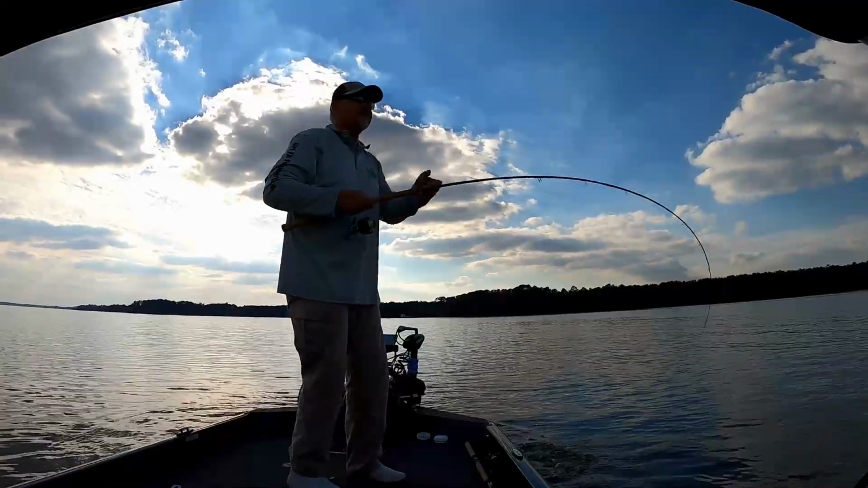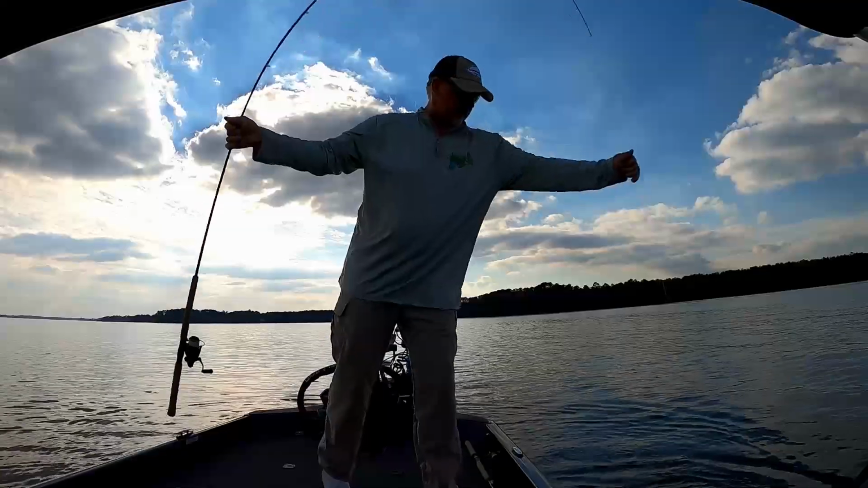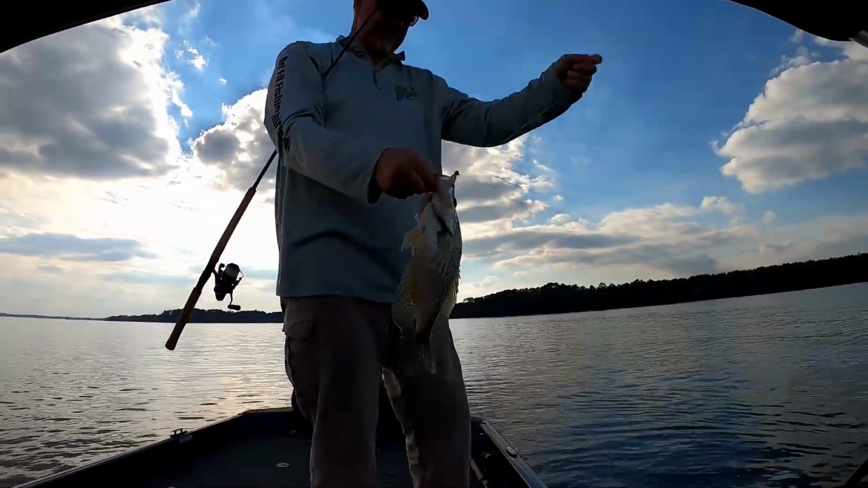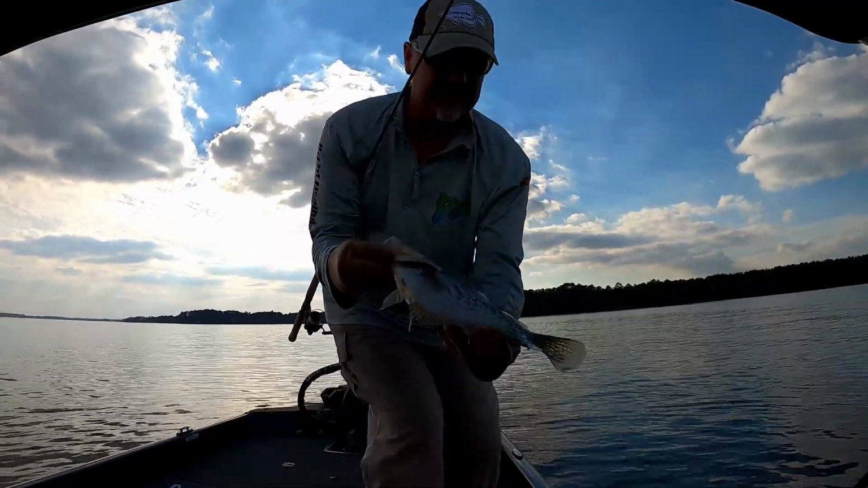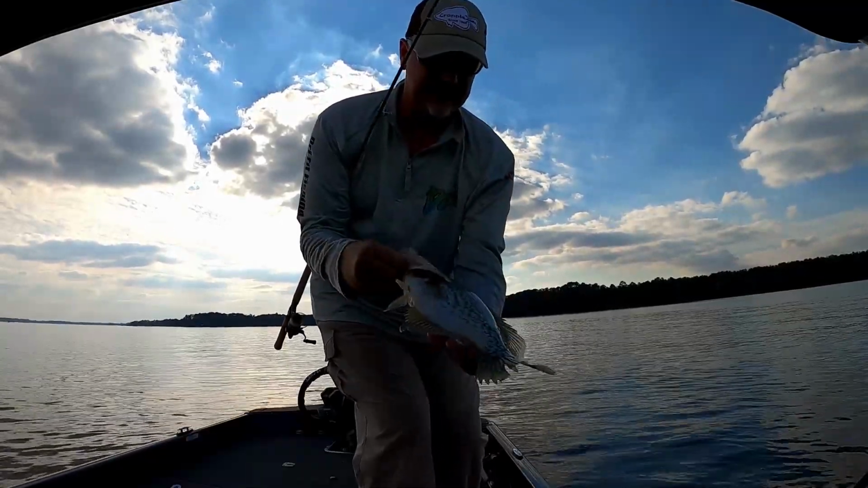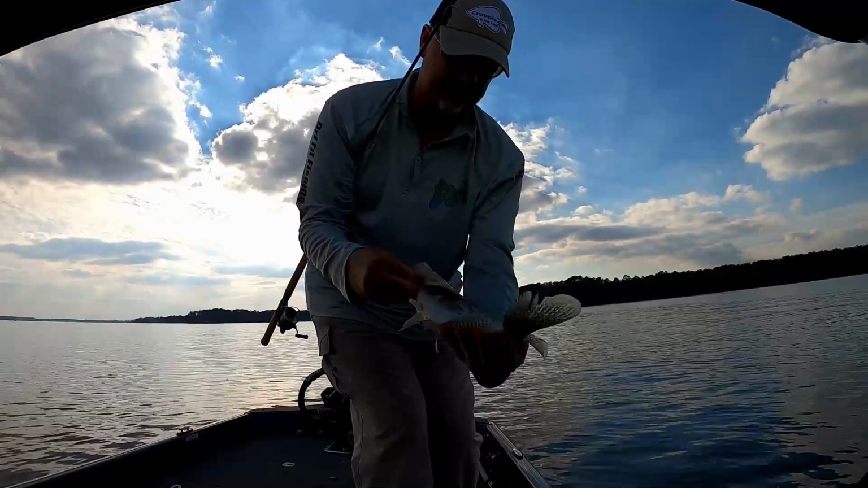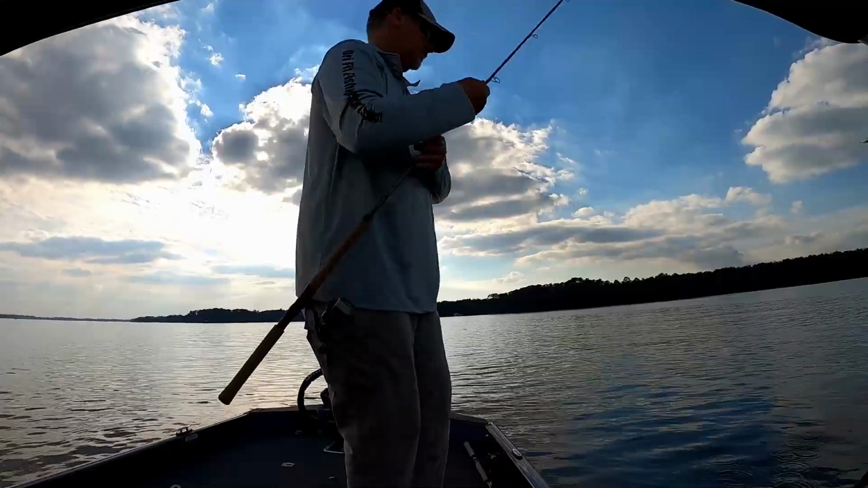Yeah, that's a crappie there, guys. Big old stud crappie. Whew. Look at that slab. My goodness. That's a slab of a crappie, guys, for Lake Blackshear. Ooh, big old joker. A pound and a quarter, pound and a half, maybe a little more than that. Jeez. Ooh, fine.